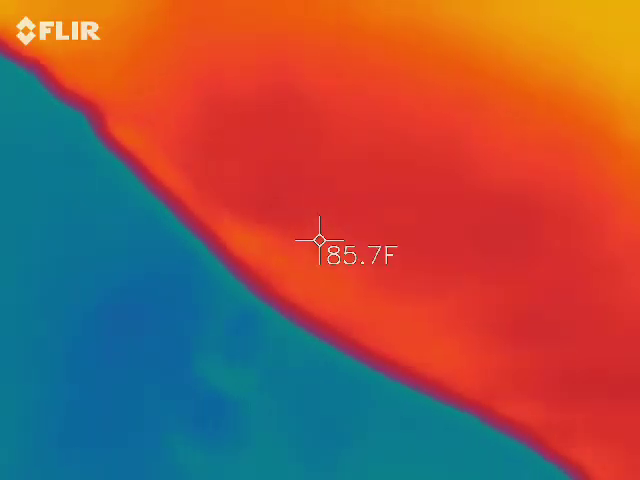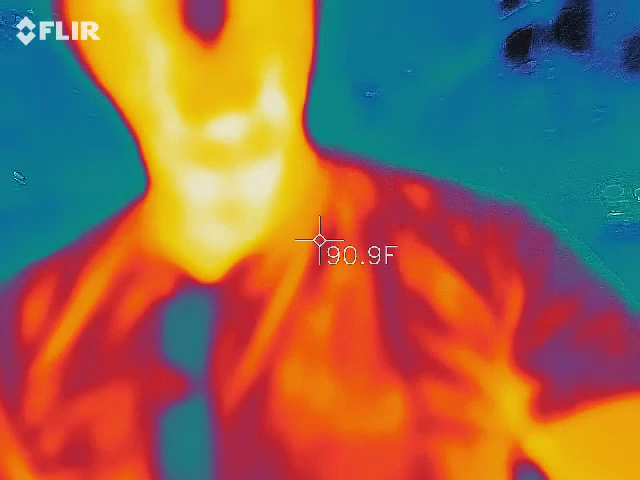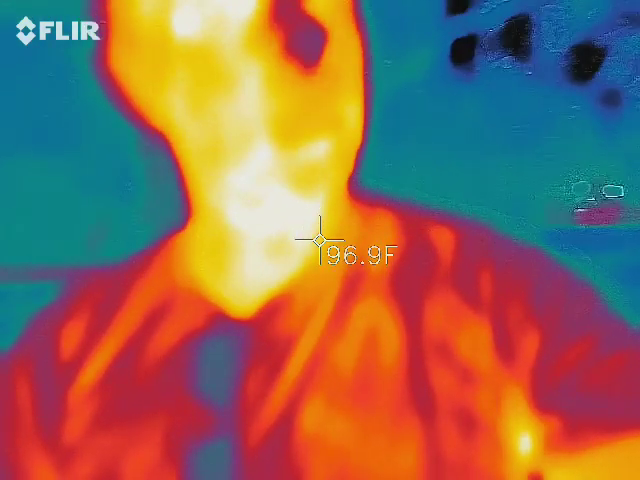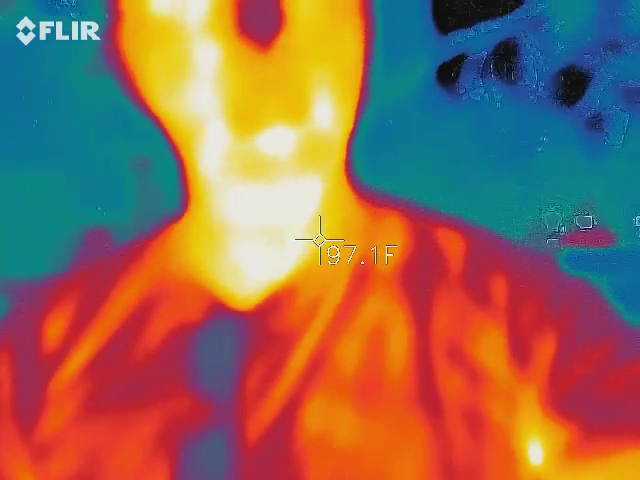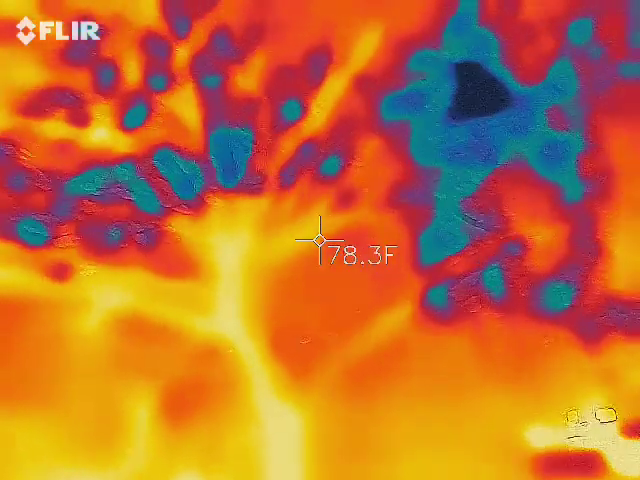All right, so we're going to use thermal imaging. This does not see in 3D. As you can see, I should be orange, red, and yellow, and everything around me is blue and black. Do you guys see that? If you take me out of it, it's going to fluctuate based on whatever's inside the screen. So the trees now should turn orange, red, and yellow.